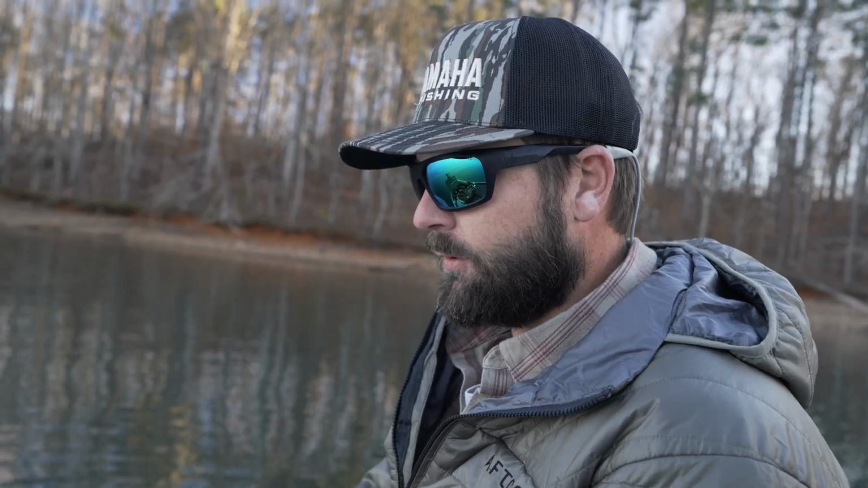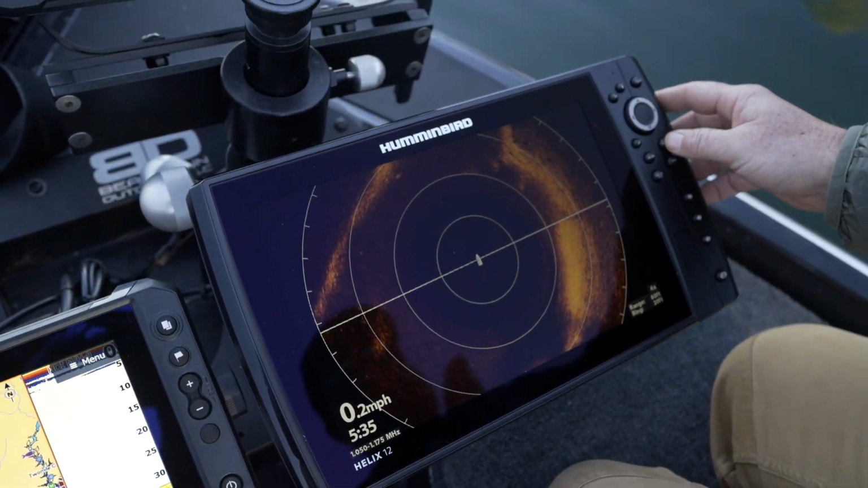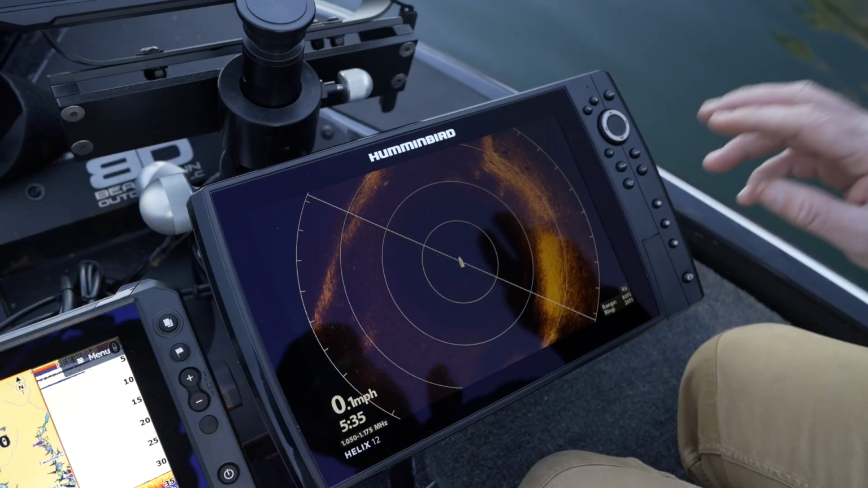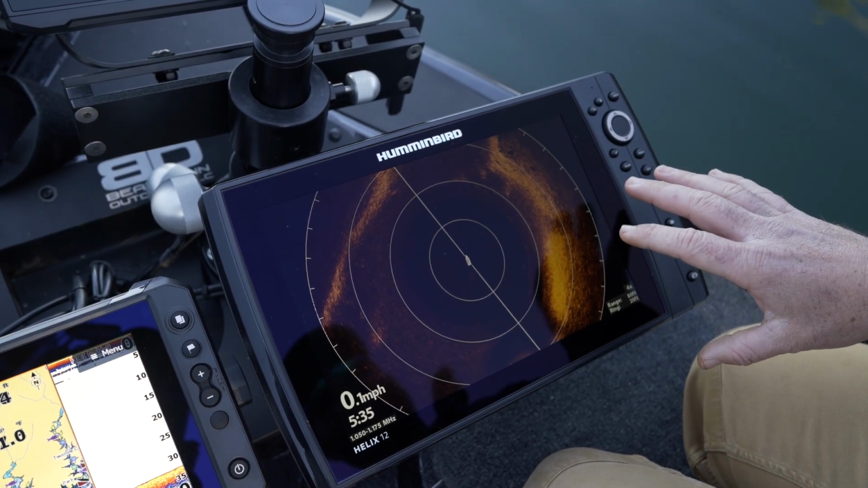Right here, messing with the 360 right now. I'm gonna go through my settings real quick on how I run it. So on my 360, as you can see, I've pressed the zoom button twice. So it's 4 times zoom. Every time you press it, it's 2x. So that's how I run it most of the time.